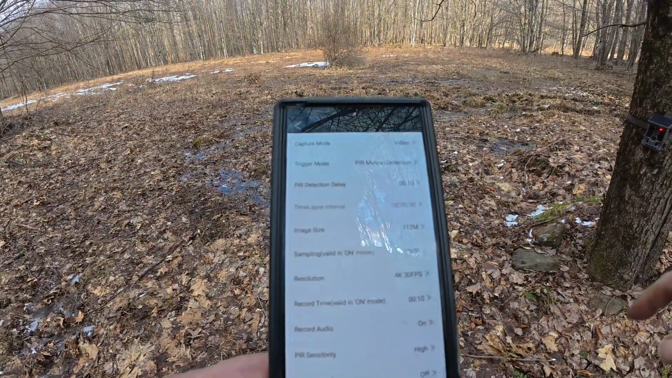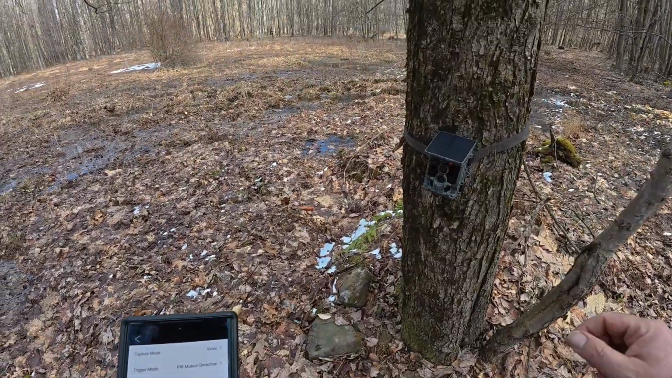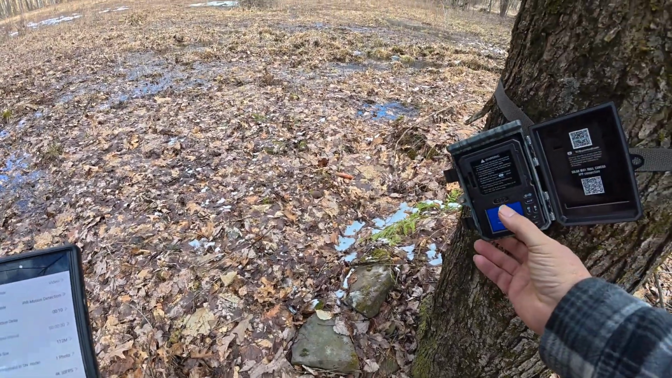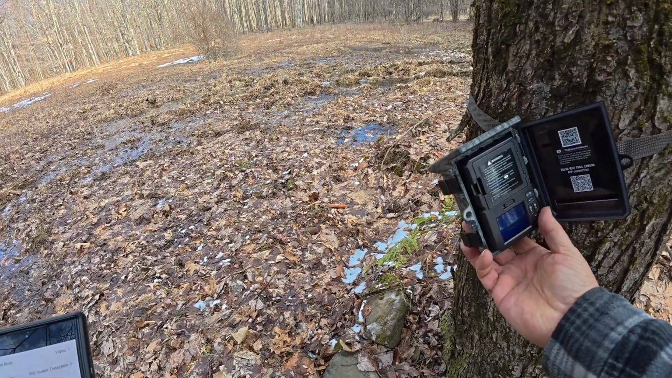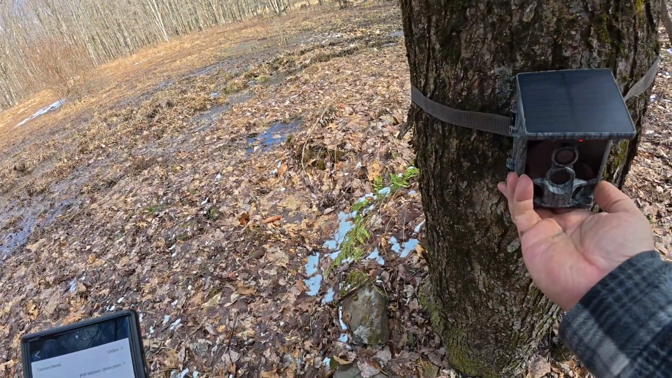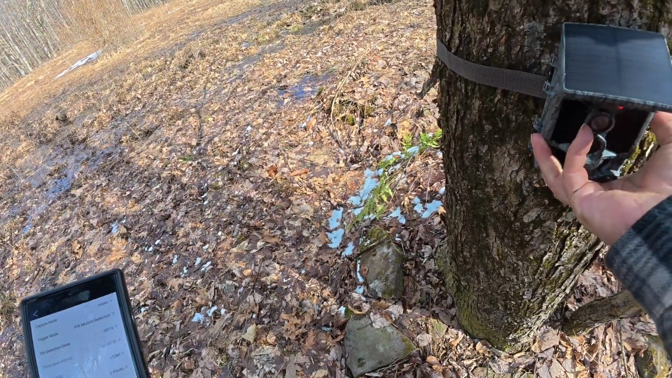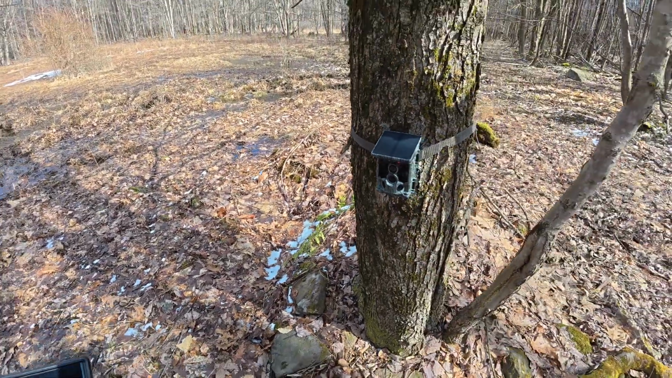Now all I got to do is go over to the camera. Okay, I got it on the tree here. I'm going to open it up. And I'm going to put it on. I'm going to slide it on. And I'm going to close it. It's hard to do this with one hand. There we go. Okay. And it's ready to go.